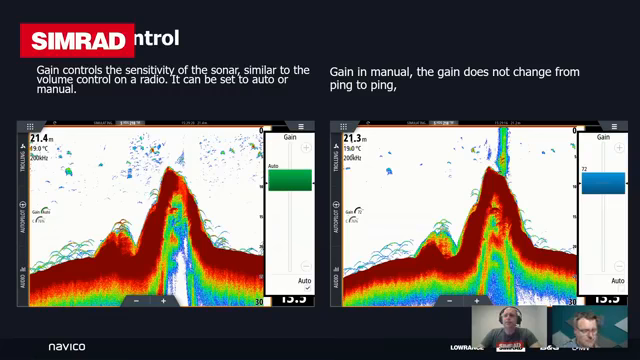On a Sonar, this is a pretty common control. If you think about a radio or a stereo system in your car, gain is really a lot like your volume control. The more you bring it up, the louder things get, or in this case, the Sonar image gets brighter and shows more detail on the screen. I did say we had an auto and a manual mode. Most of the time, our recommendation is just to run the machine in auto. But there are situations where a manual control would be beneficial.